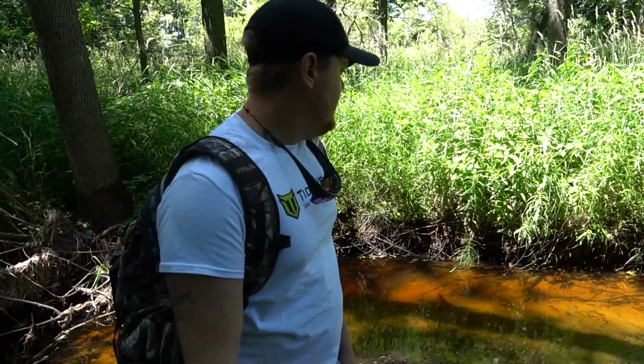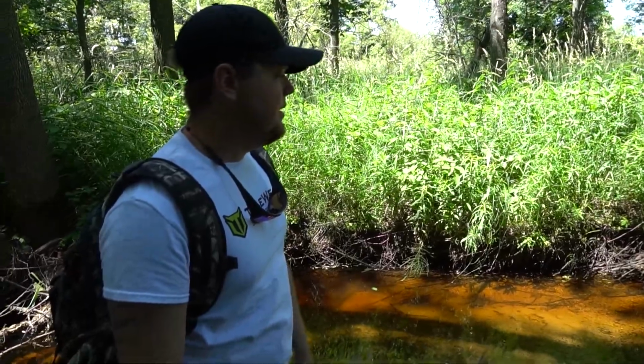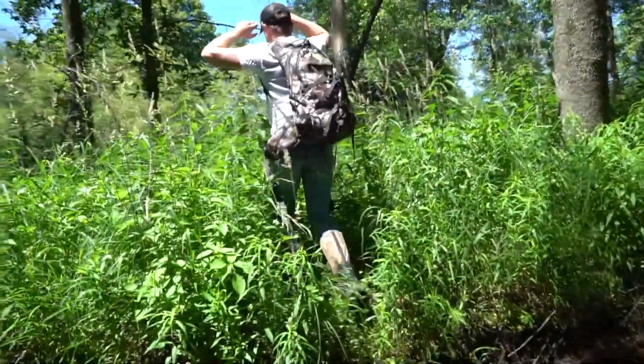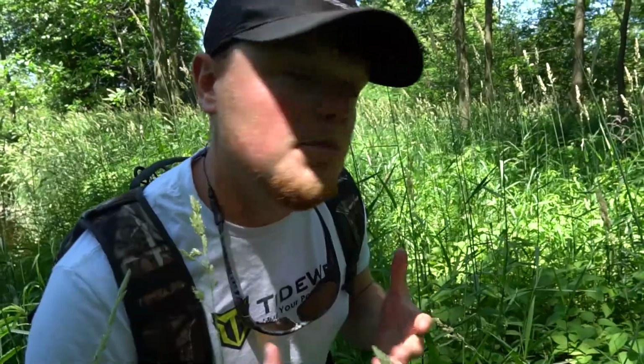So let's get across the creek, and we got like a little 30-yard walk to the other camera that's set up over there. So it's like a jungle in here. As you can see, the weeds and everything grow when it gets warm and humid.